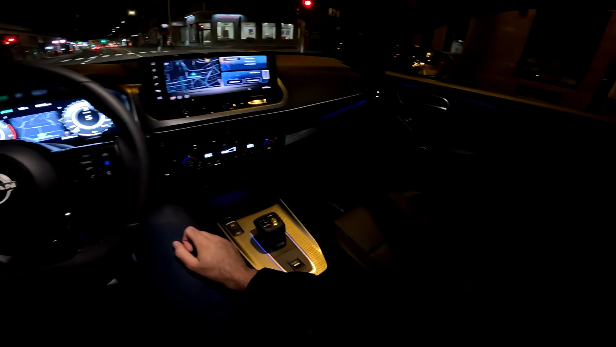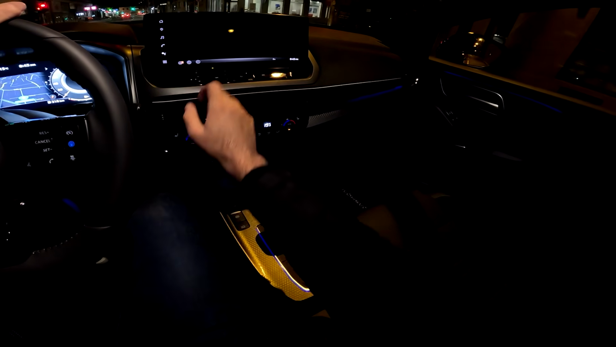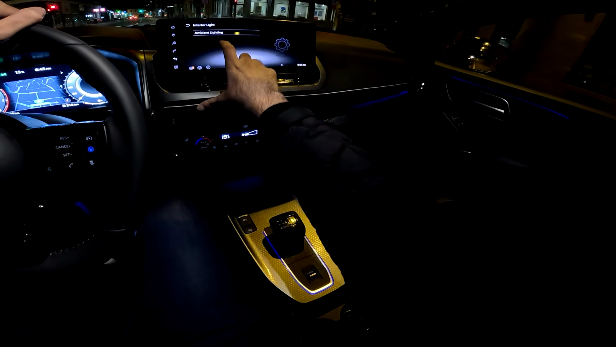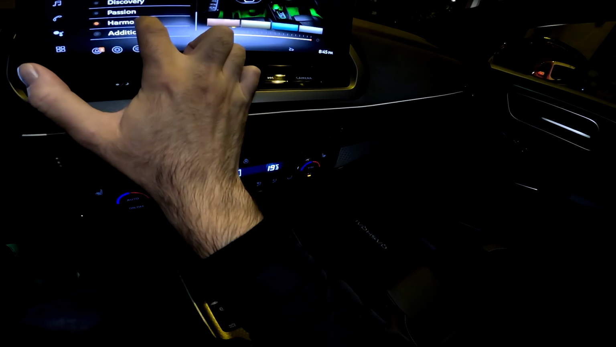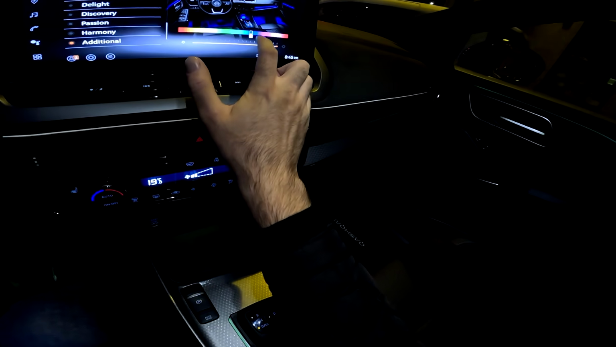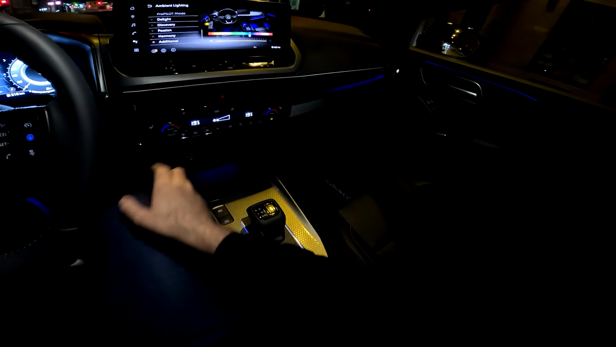And now I can show you the different colors for the ambient lights. So if we go here, vehicle, interior light, ambient lighting. Not sure how much the camera is catching it, but they are really nice. And you have the presets here, and then you also have the whole range in here, so that is really cool.